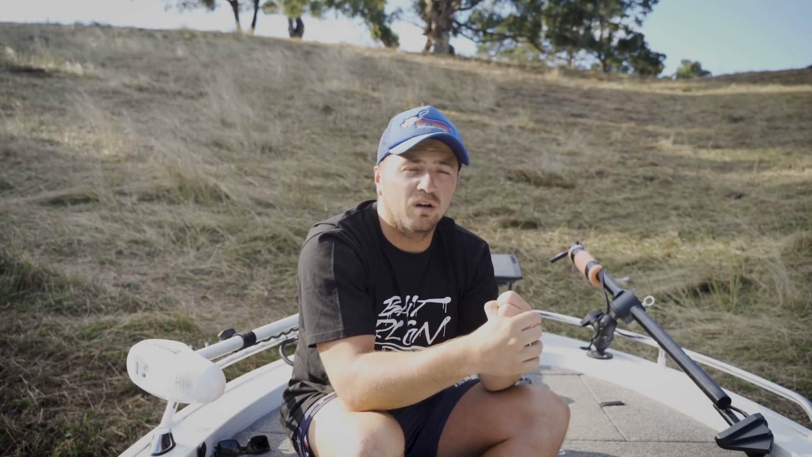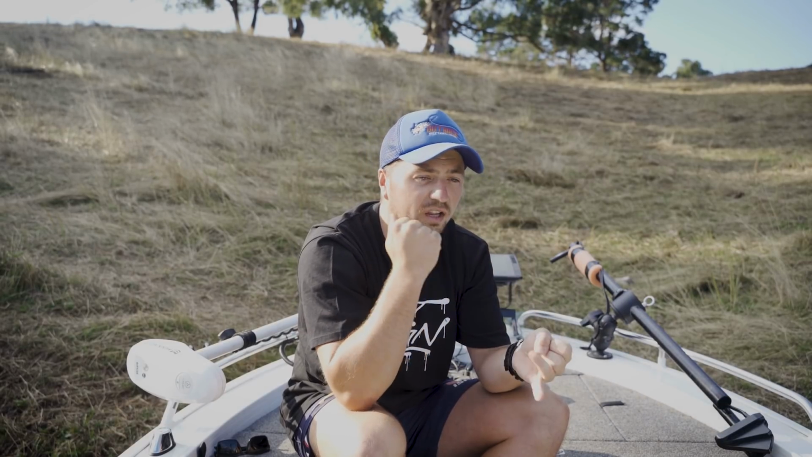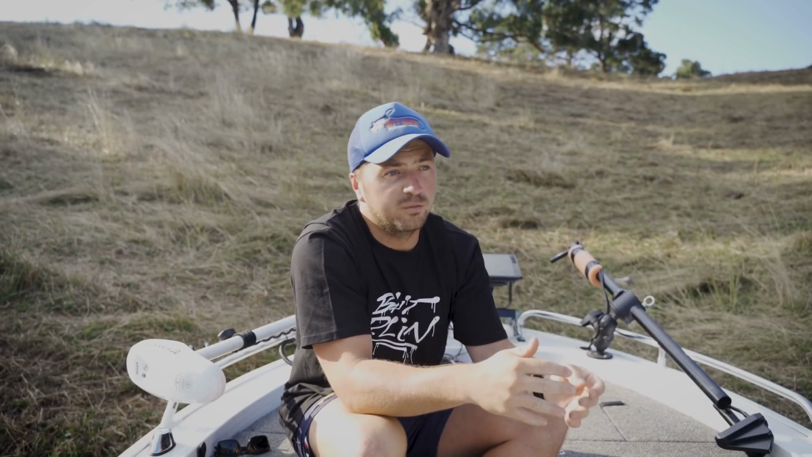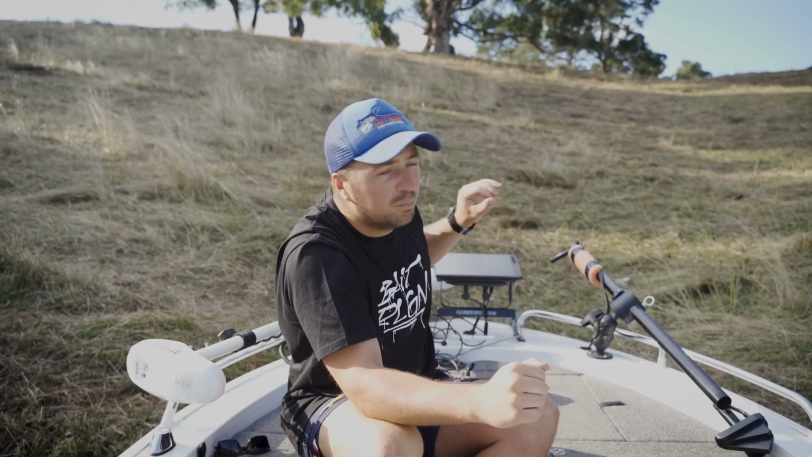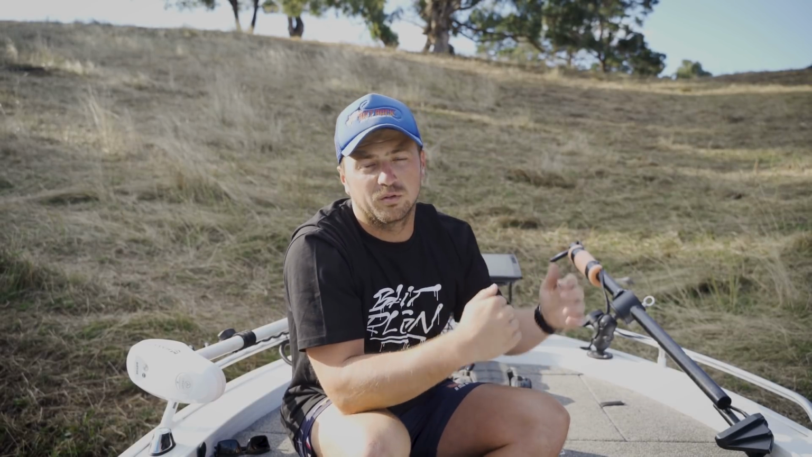Now, if I was going deep sea fishing or out in the salt and I was really using down scan and sonar and that type of thing a lot more, then you'll definitely see the benefits of going to an 84 series. But purely using my setup for Livescope, there is bugger all difference between the 84 series and the Echomaps in terms of Livescope.